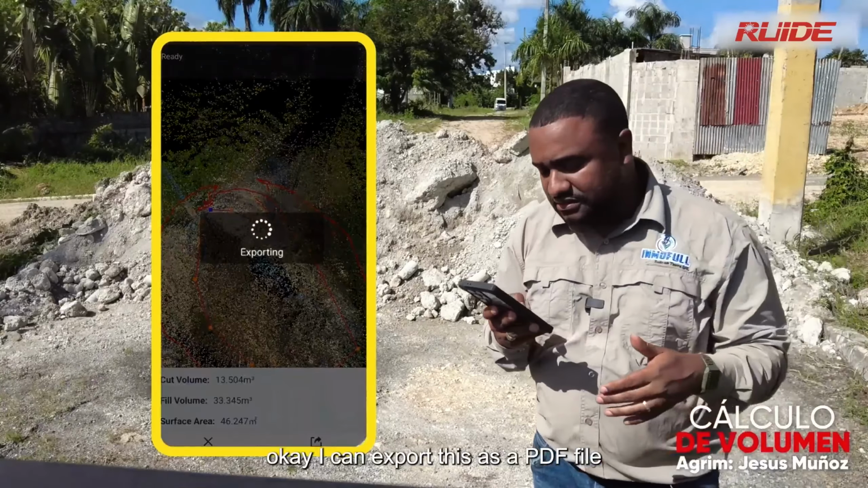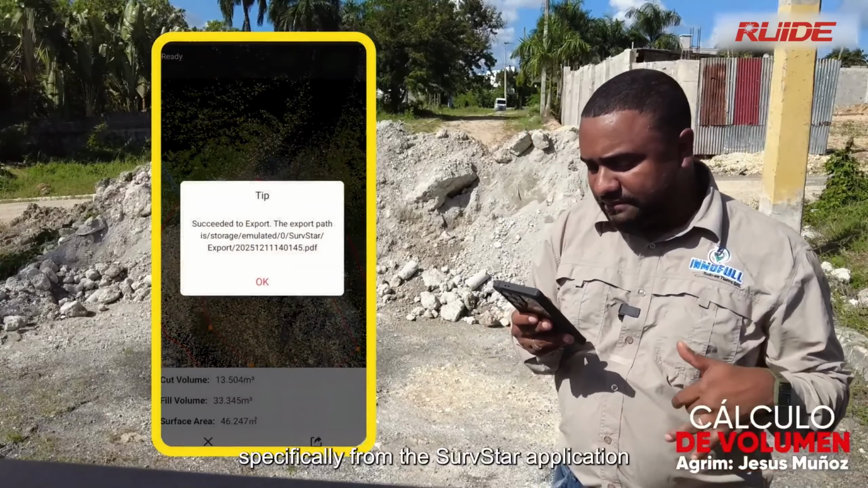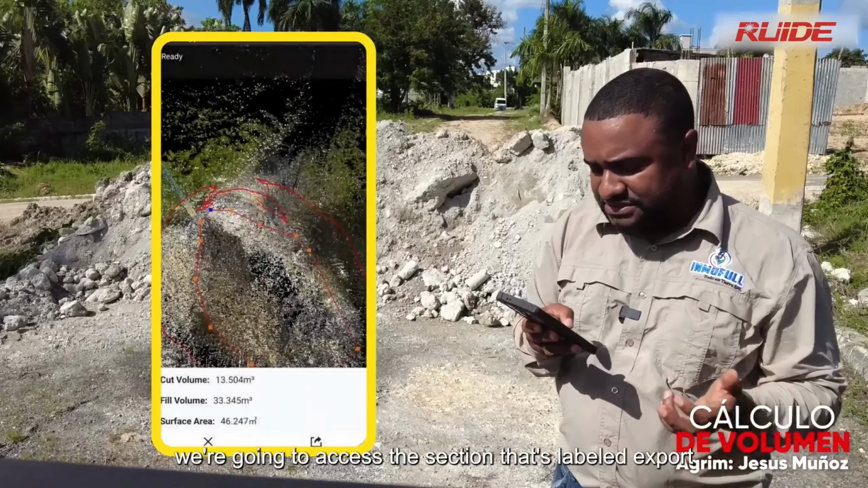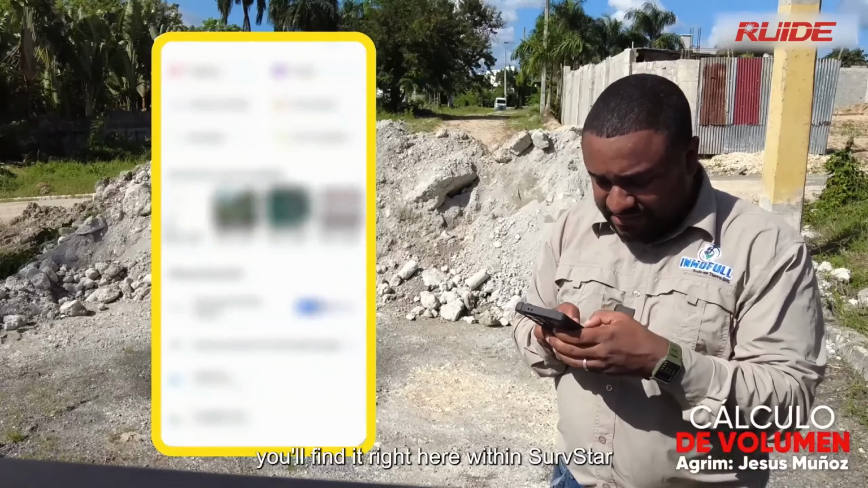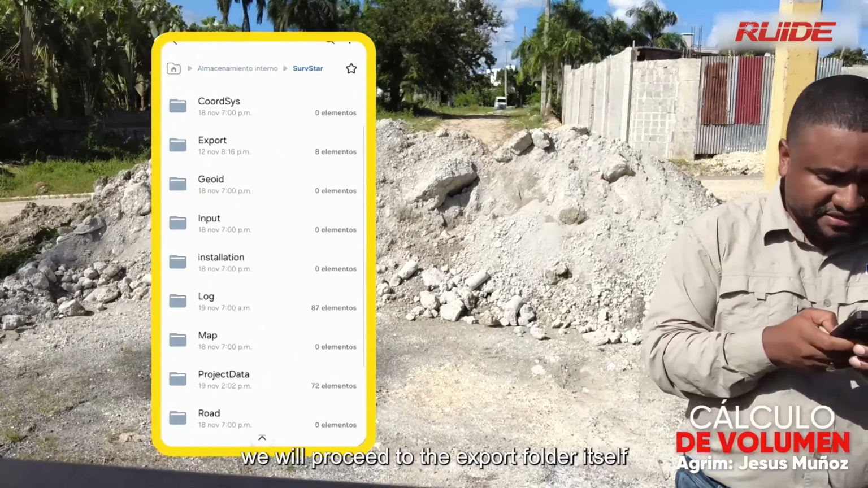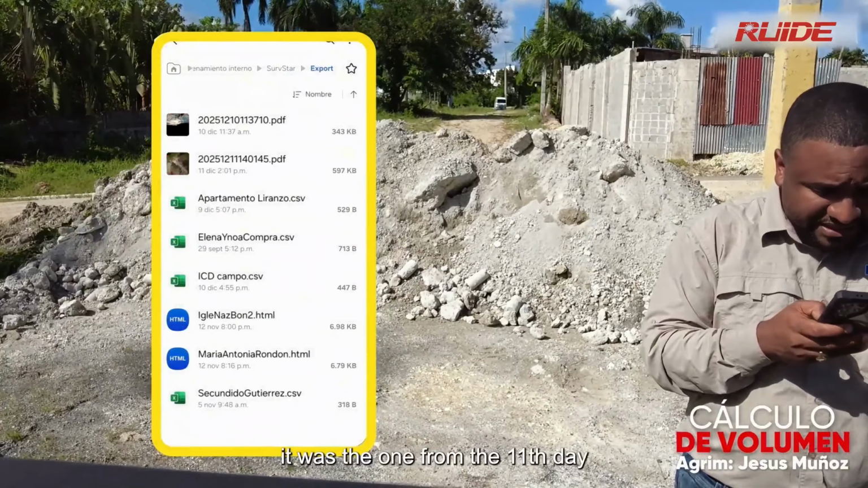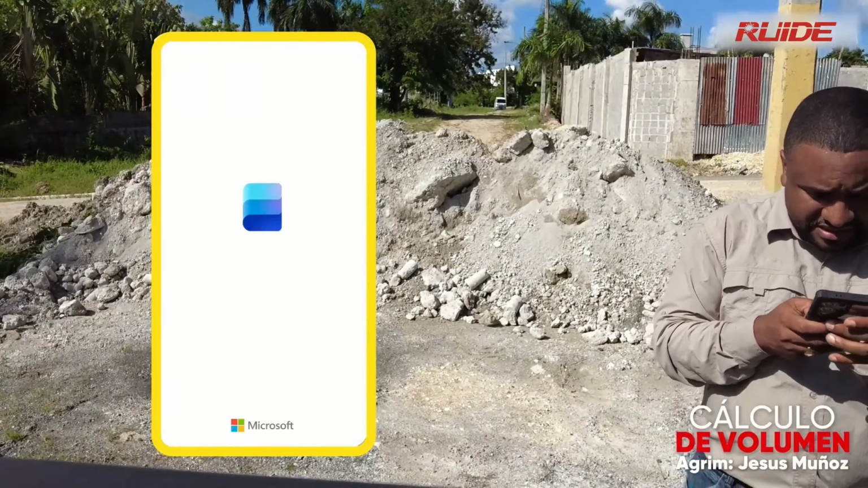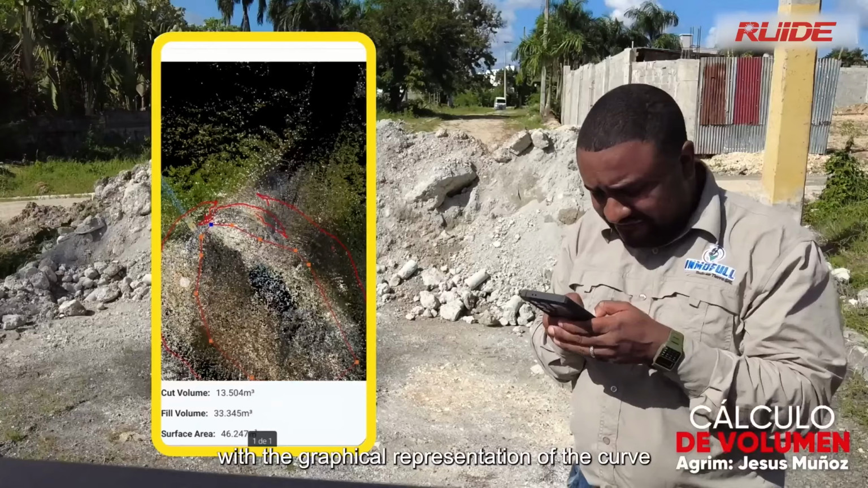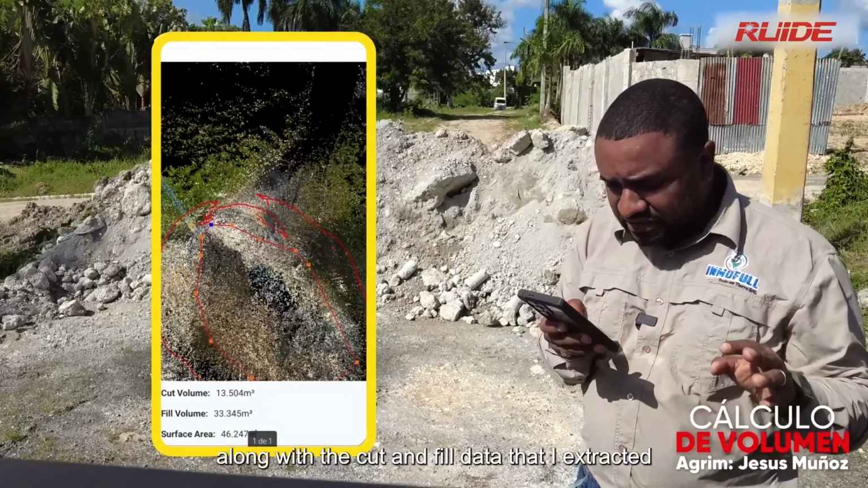I can export this as a PDF file, which is stored in the export folder on the mobile phone, from the Substar application. We're going to access the section that's labeled export. You'll find it right here within Substar. Then from there, we will proceed to the export folder itself. And what did I recently retrieve? It was the one from the 11th day. I have here a PDF document with the graphical representation of the curve that I generated along with the cut and fill data that I extracted.